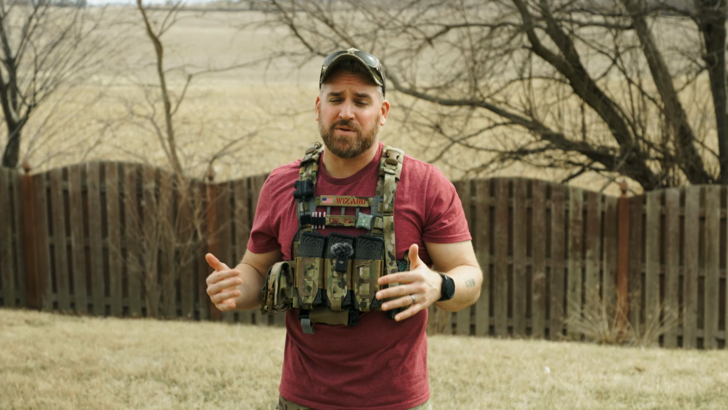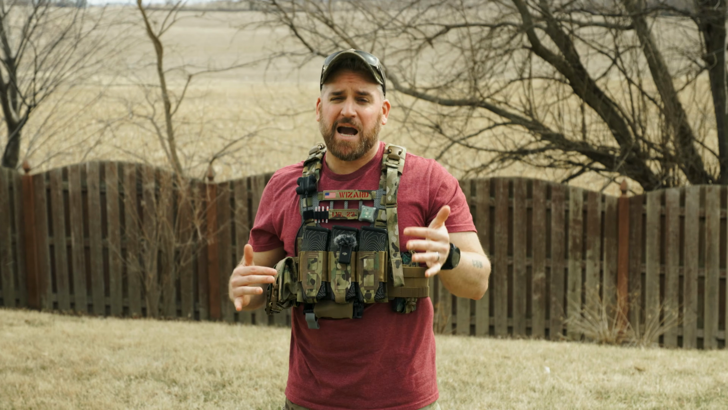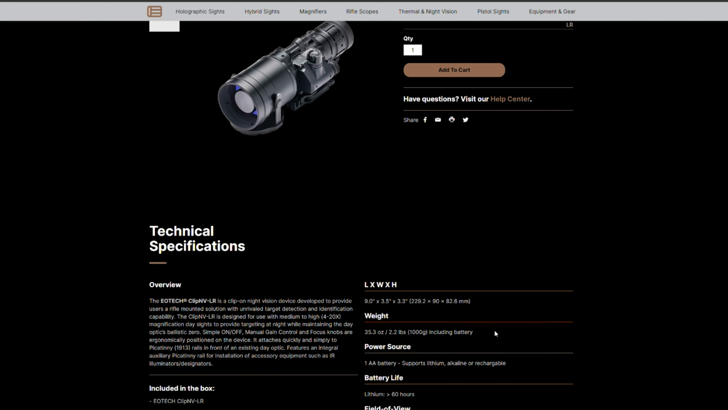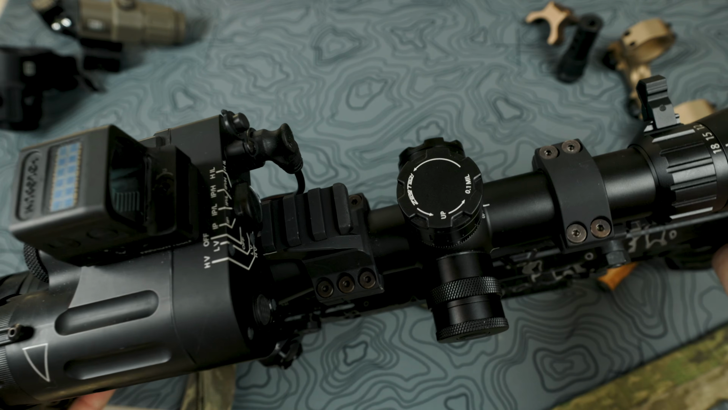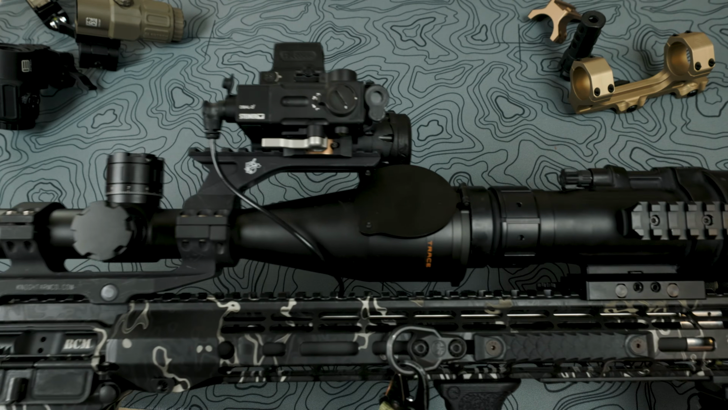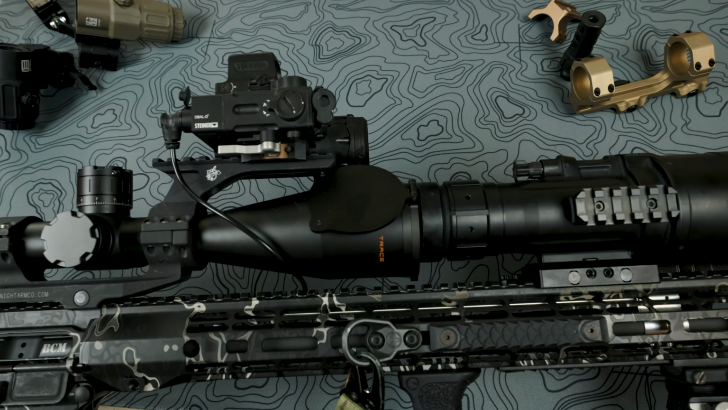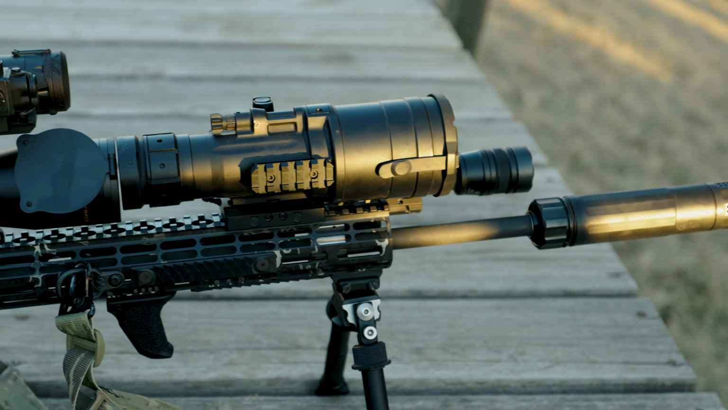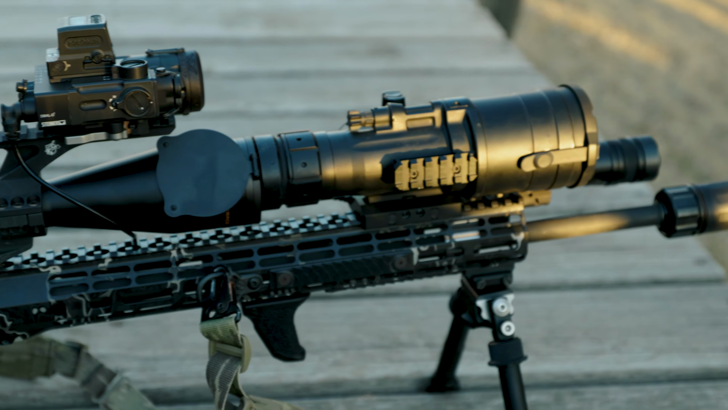And I think that's a good segue into some of the cons I found, but the first big con I want to talk about is the size and weight. EOTech lists the weight of this guy at 2.2 pounds. With our over-engineered and rusting CAC mount and D-ball D2 and clip-on NV, along with our silencer and other attachments, this made our long-range setup so stupidly heavy that it would be impossible to lug around the field.